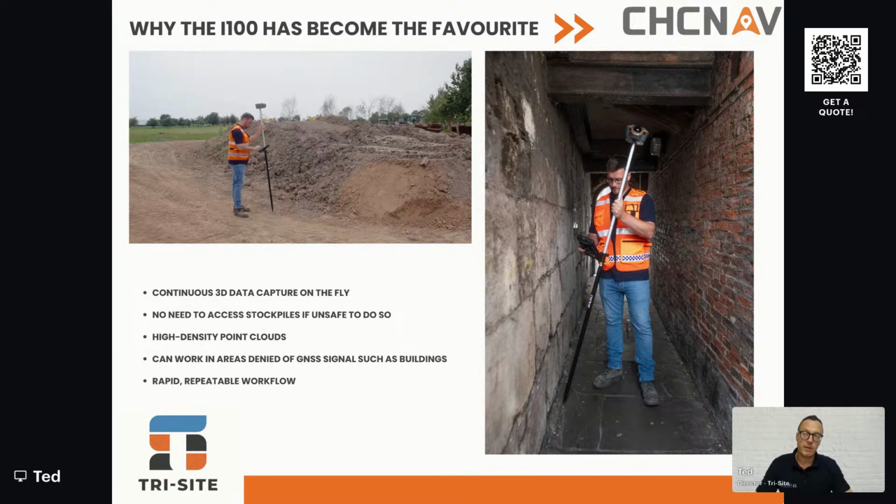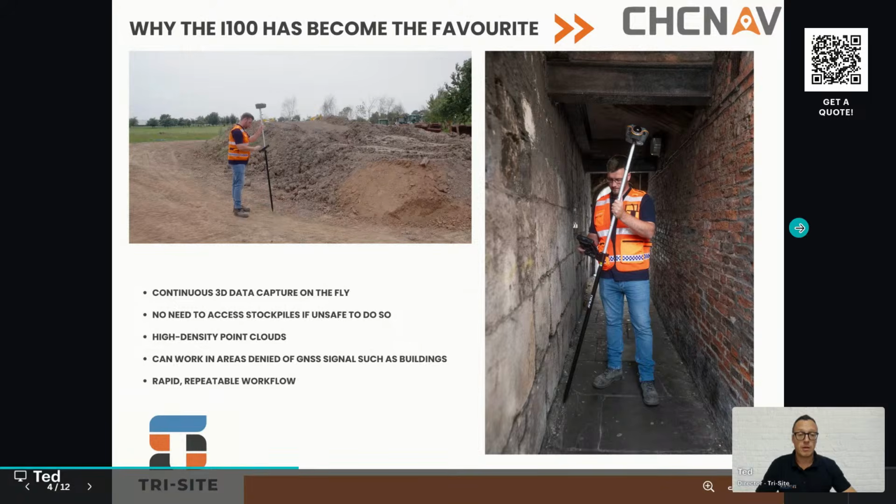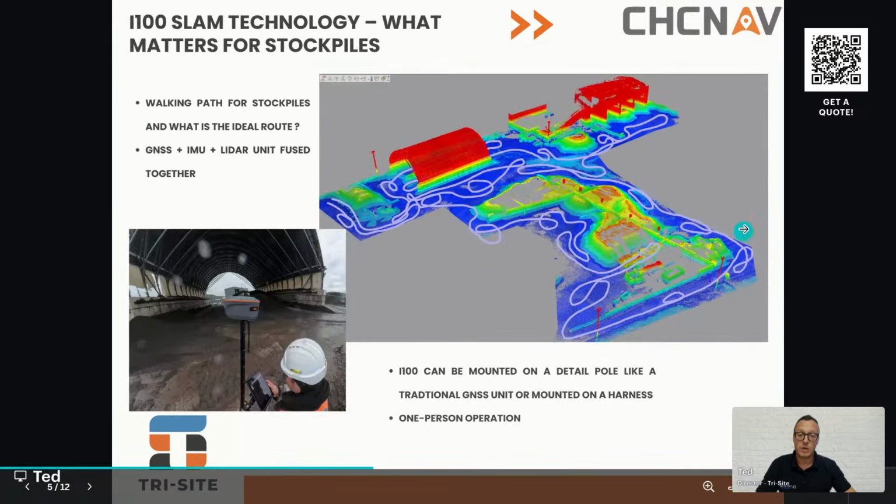It's repeatable, so you don't need any targets. It's a fusion of GNSS and LiDAR together, and it is repeatable. So you can go out to site and do the same stockpiles day in, day out, hour after hour, and you will get the same results each time without any targets required. It'll run off a base station on UHF or on N-trip. And simple workflows as well.